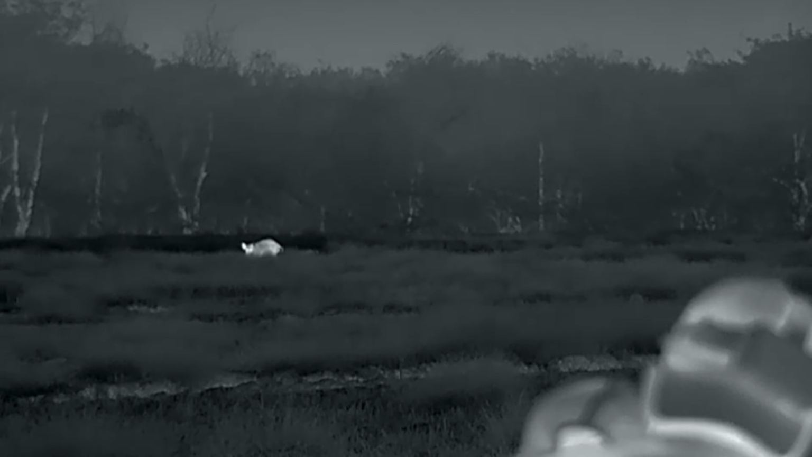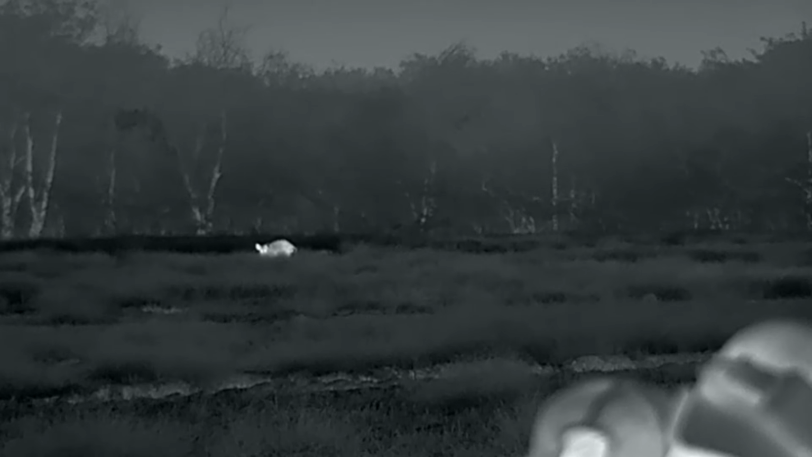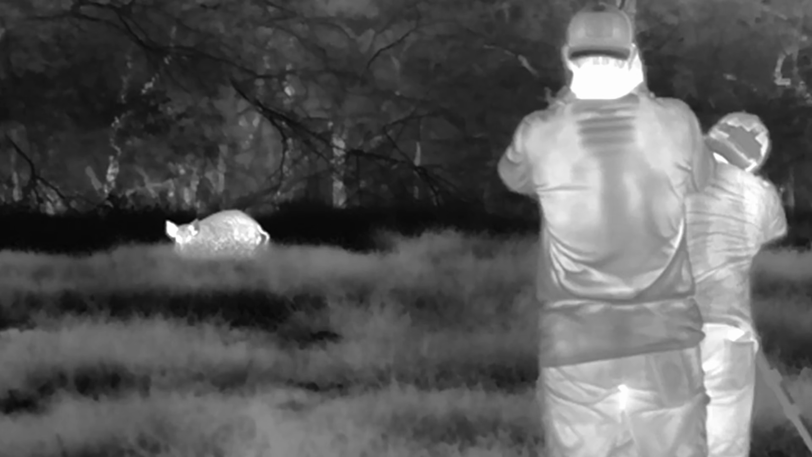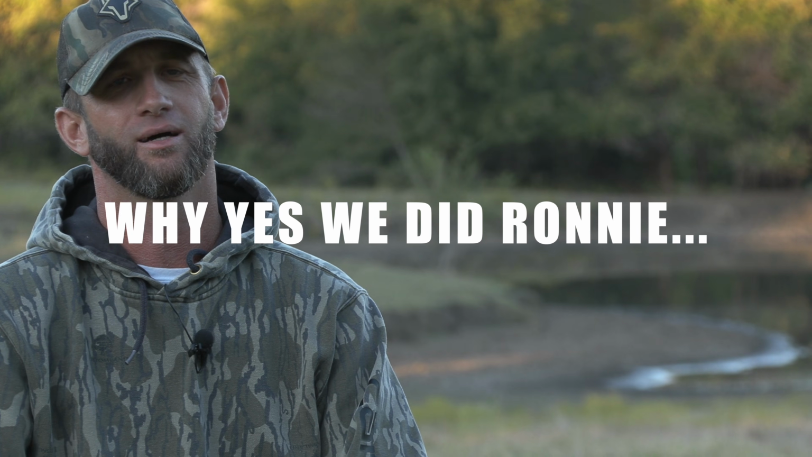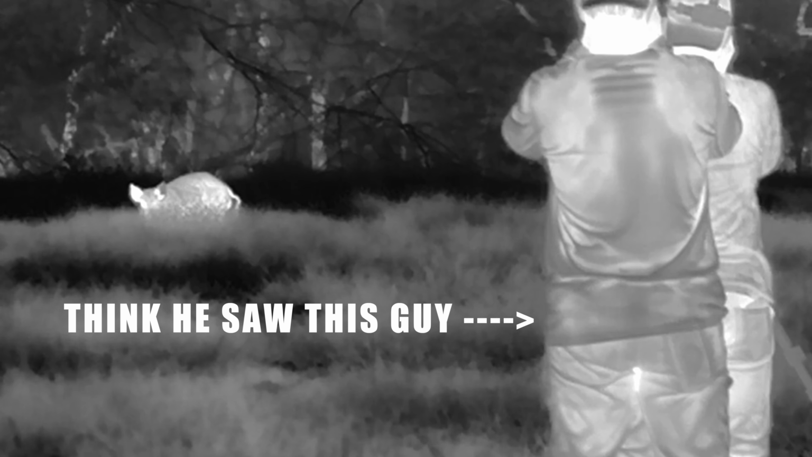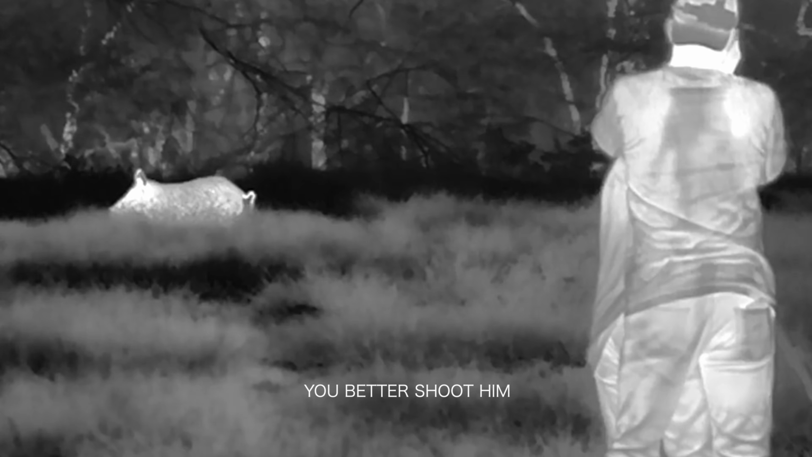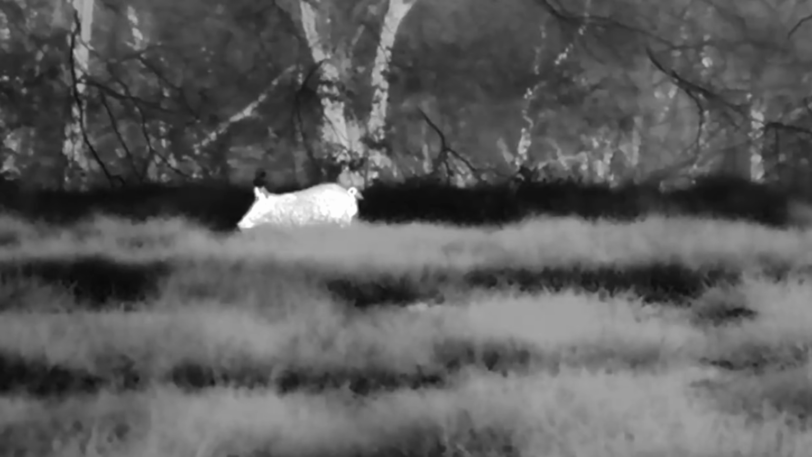So after we finally got Jordan a kill, it was time for Trenton. He was up to bat. And I honestly think he wanted his sister to go first to put all the pressure on her. He did not want all the pressure on him right off the beginning. So we got up on that other pig, and honestly, that sucker spooked. I guess we got it on video of it spooking, did we? Yeah. Of course, Barrett made way too much noise to spook the pig, and I'm not really surprised. You better shoot him. If he stops, you gotta kill him. That thing started to spook and run off, and I was like, crap, here we go. But it stopped. Trent made a good shot.